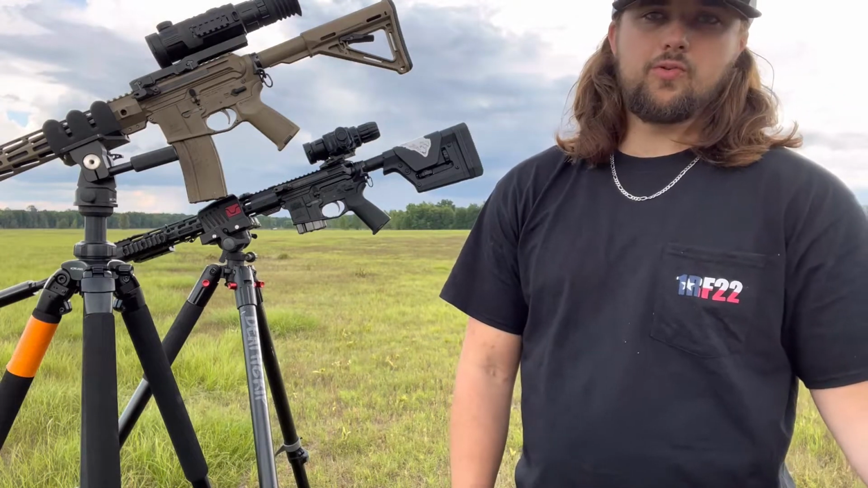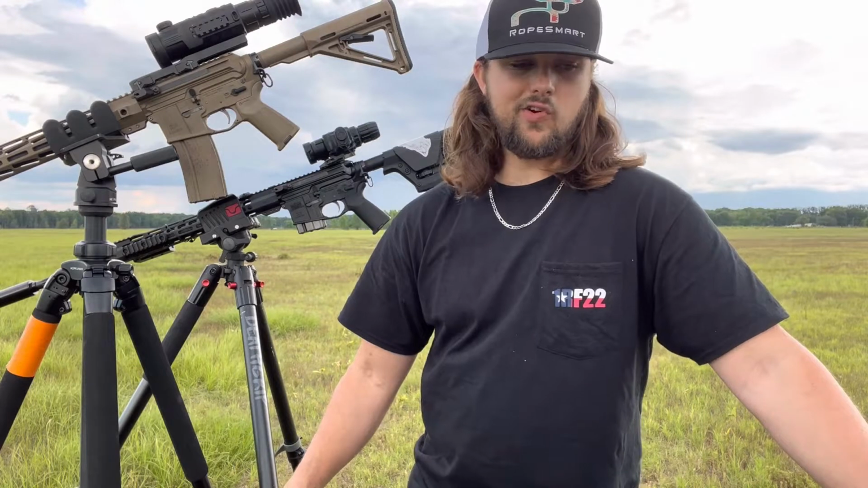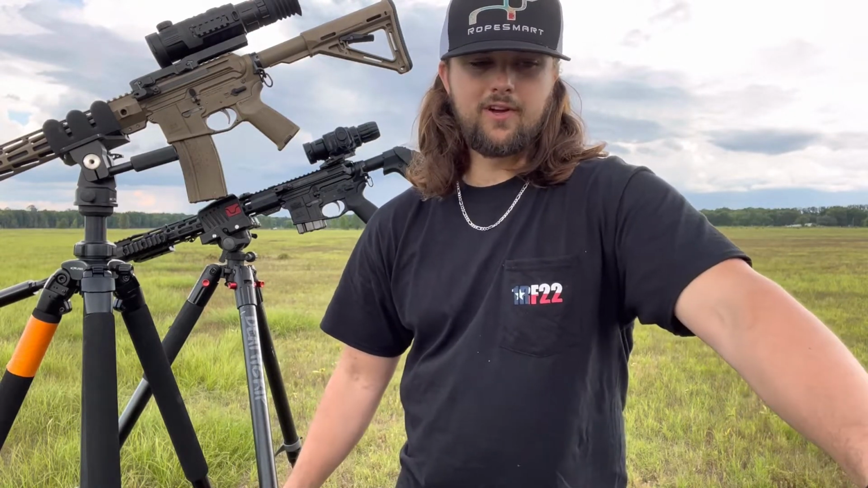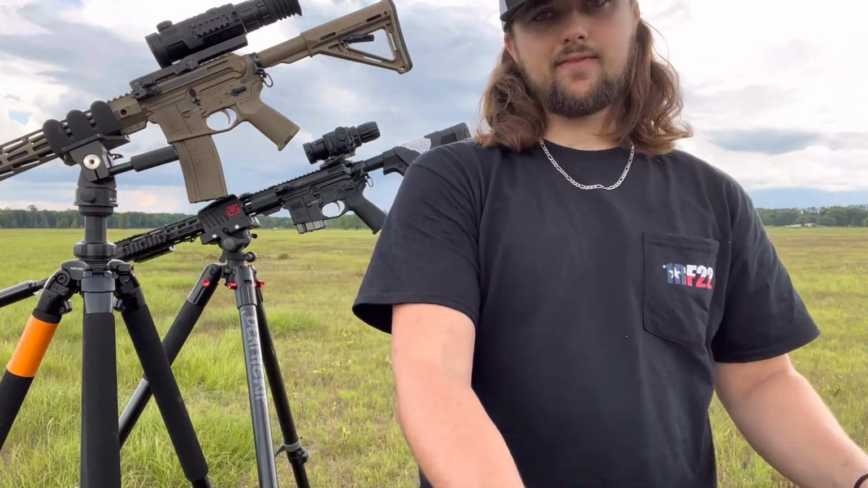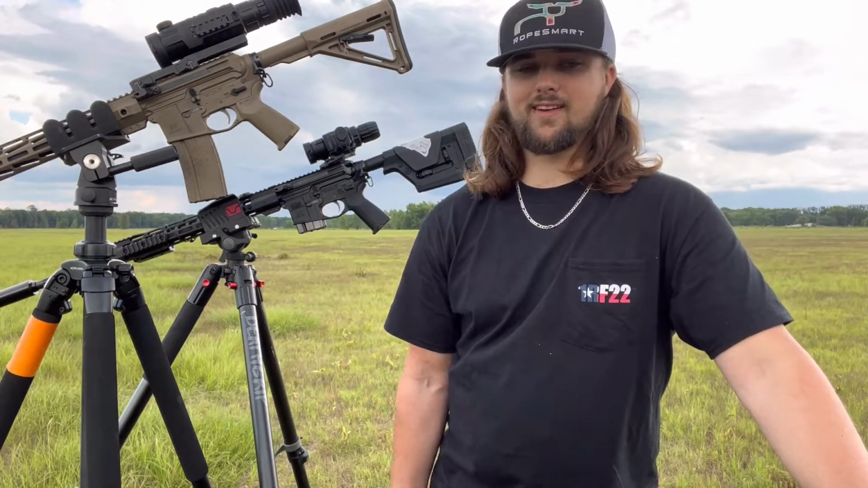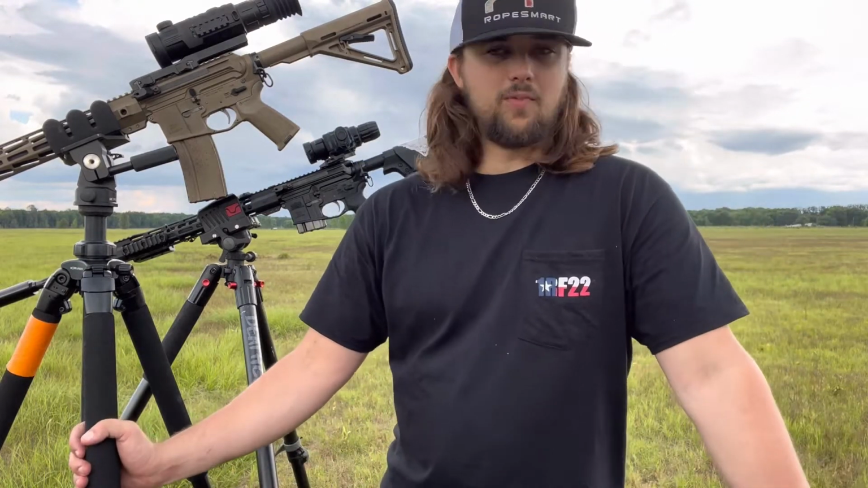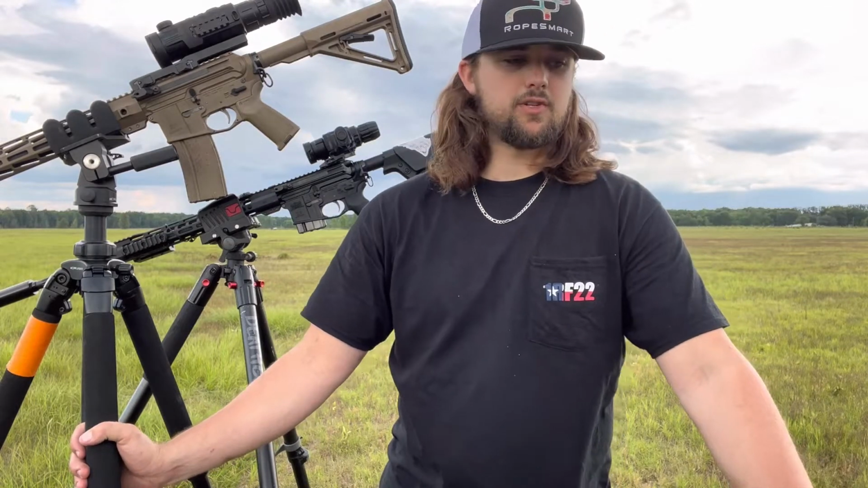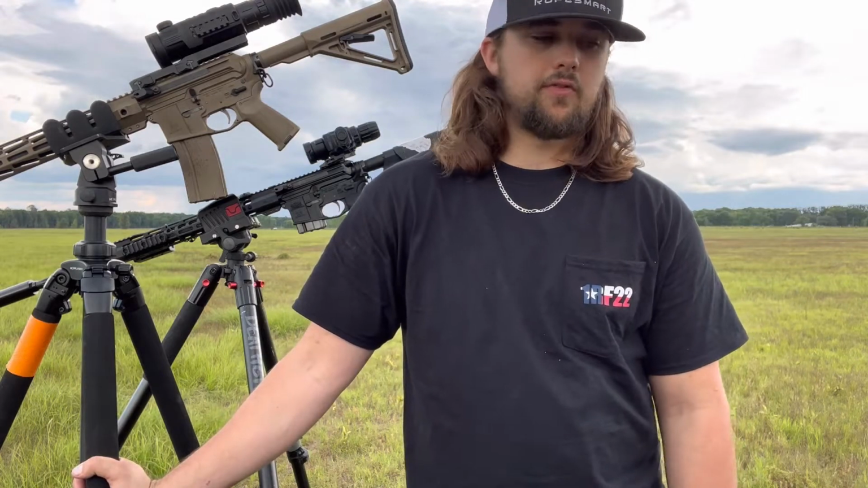So I'm not going to do a review on these scopes. I started out with the ATN Thor 4. It's a very short range scope because it's 1.25 power. I got into hog hunting, so that's what made me get this. I didn't have to have a long shot. I could usually stalk up pretty close. Then I got into coyote hunting because the hogs were starting to get a little more terrified of me, and I didn't have as many places to hunt. So if the hogs weren't moving, I'd be able to coyote hunt.